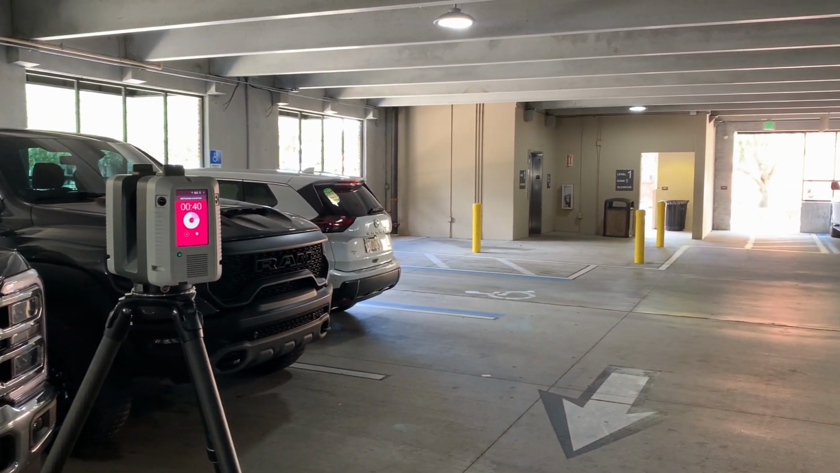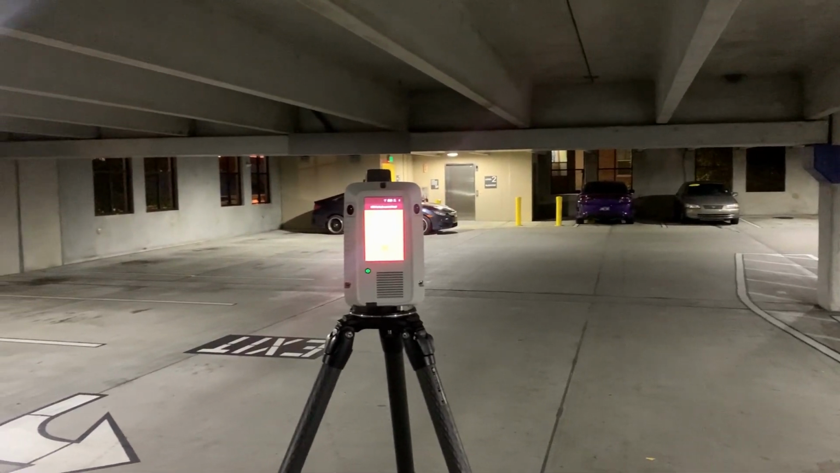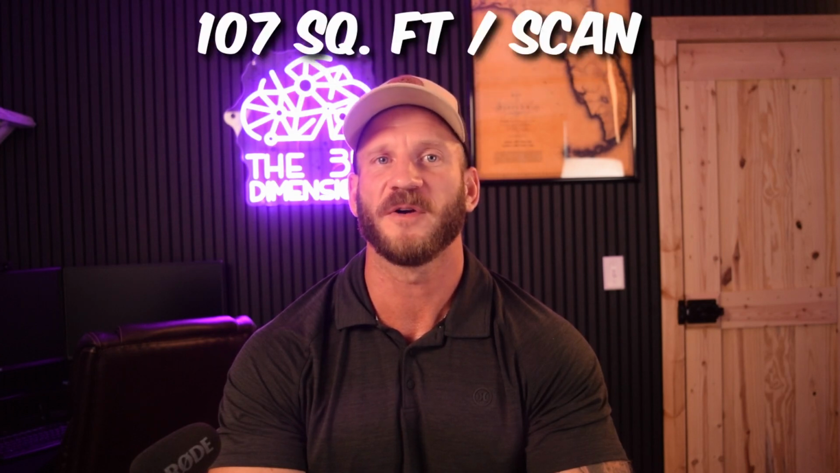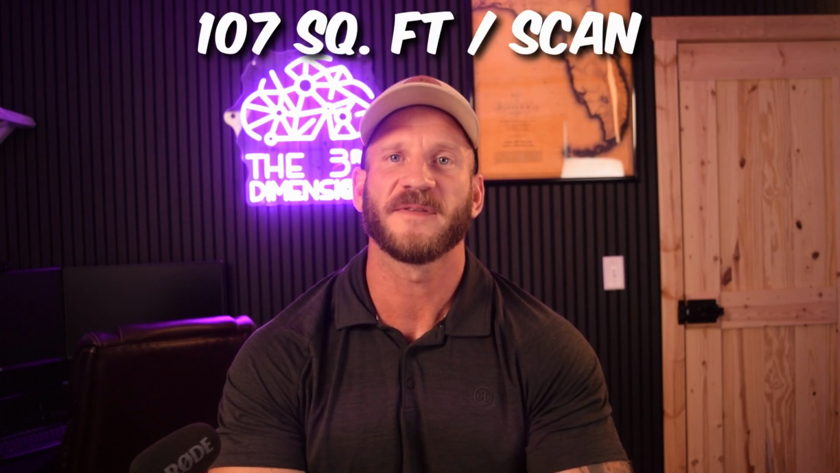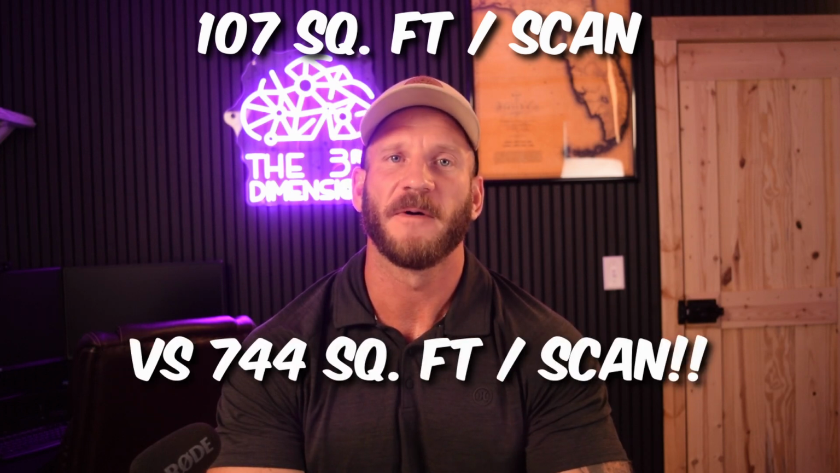On the second and third floor, every time a car drove by, the floor would shake significantly and the RTC would display a warning that movement had been detected. The scan density went from 1 scan every 107 square feet to 1 scan every 744 square feet. Before I saw the data, I had a feeling that this would be a much more difficult project to produce accurate results without a significant amount of control.